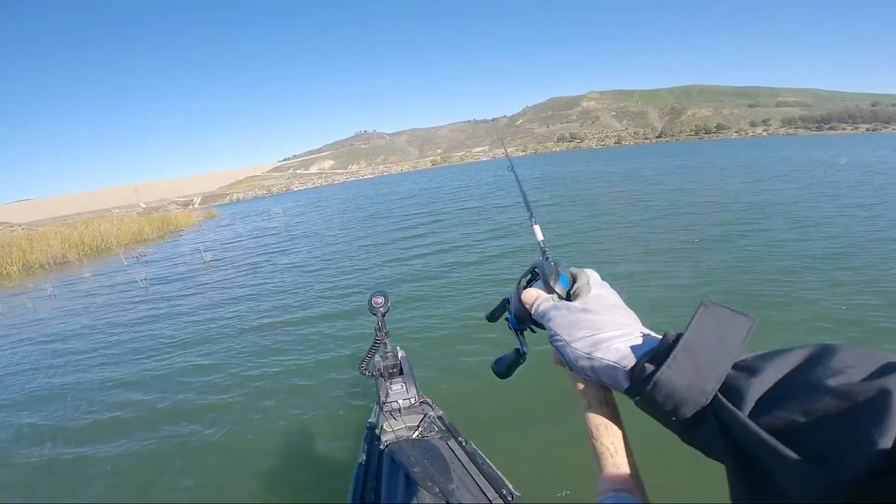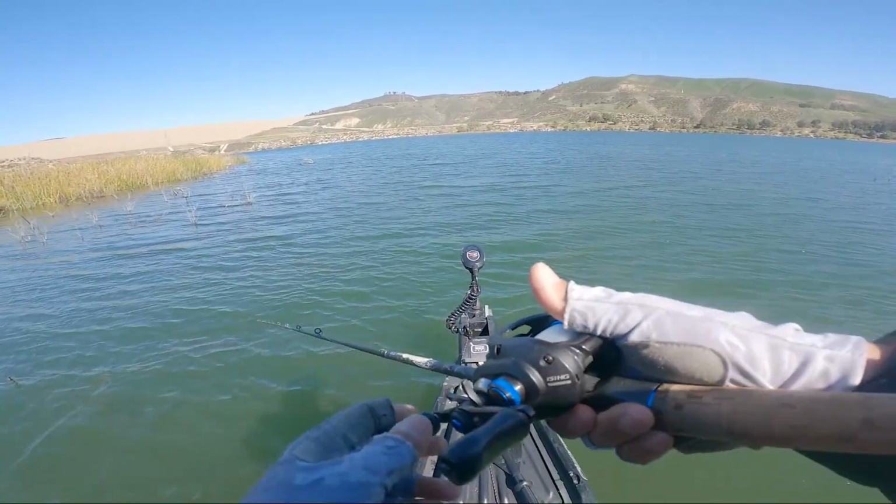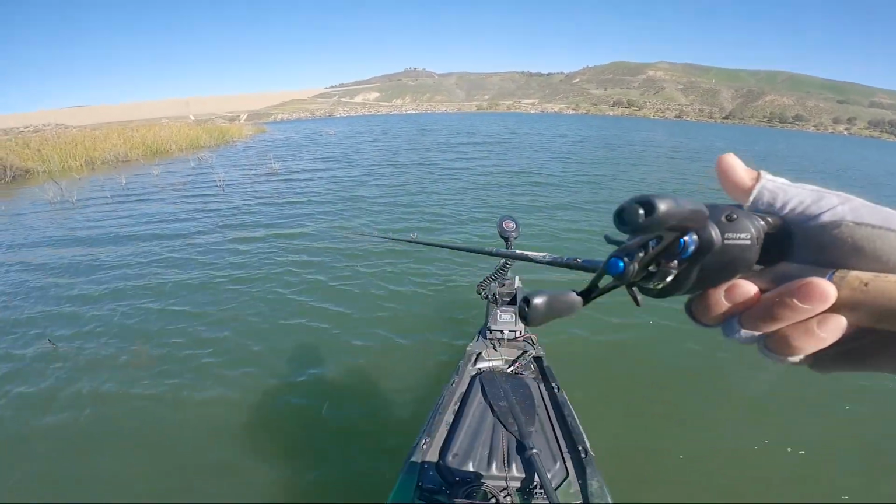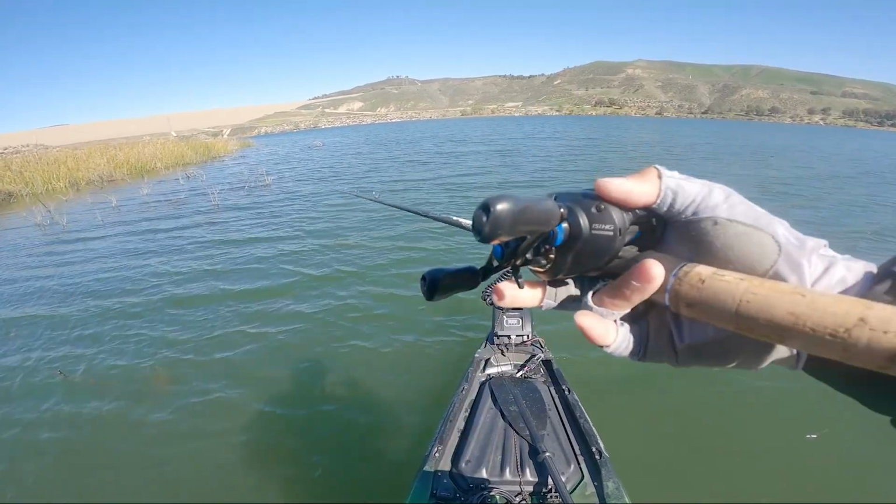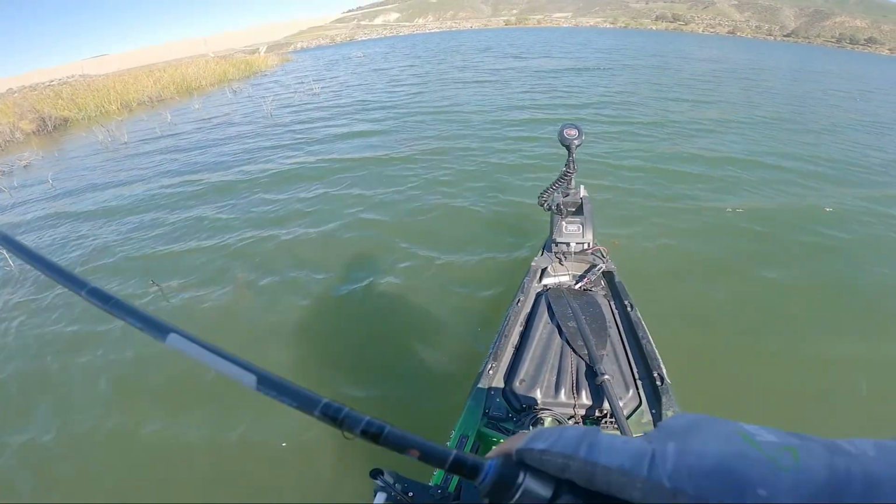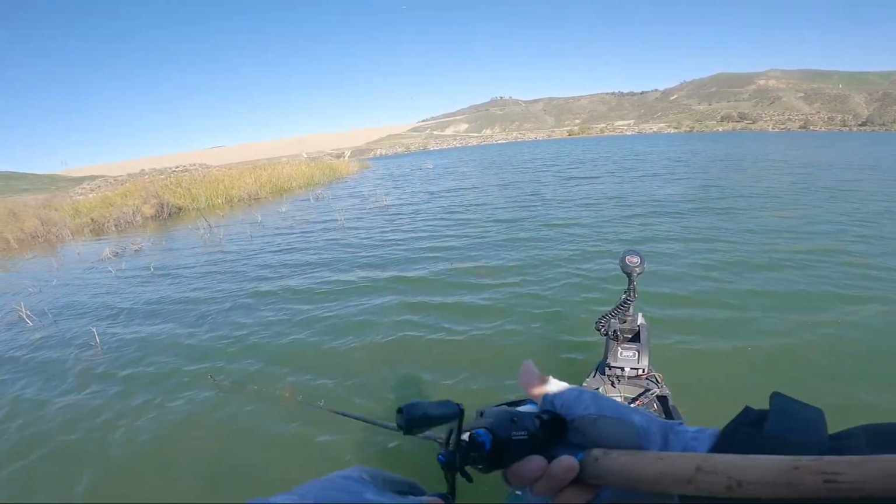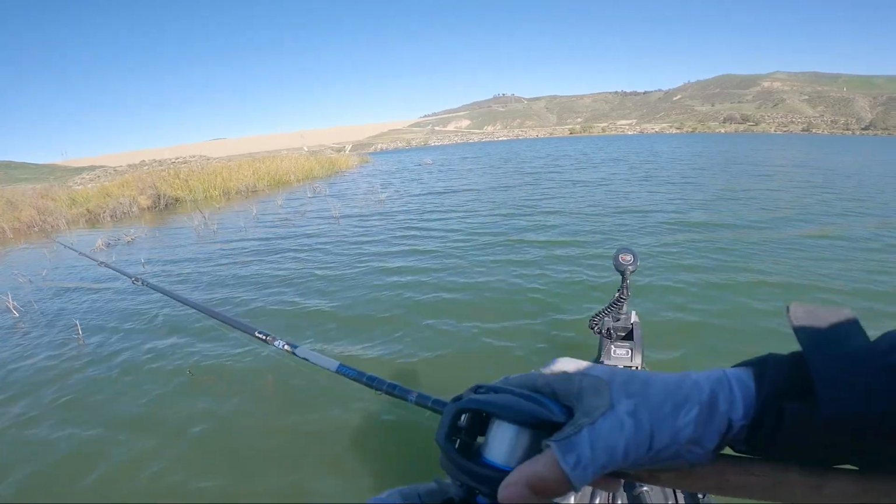So I'm taking a few casts. This is a secondary point with some brush on it. This is where the biggins would pull up right before the spawn. And I really wanted to see how shallow these fish are and how active they are in the pre-spawn right now. Haven't gotten bit really shallow yet.